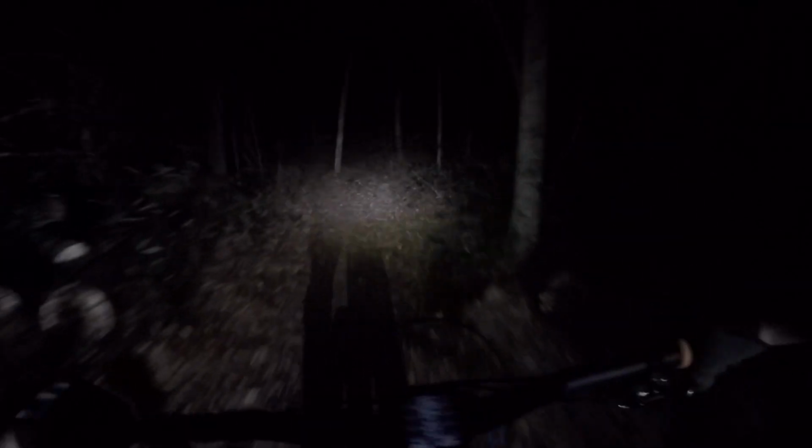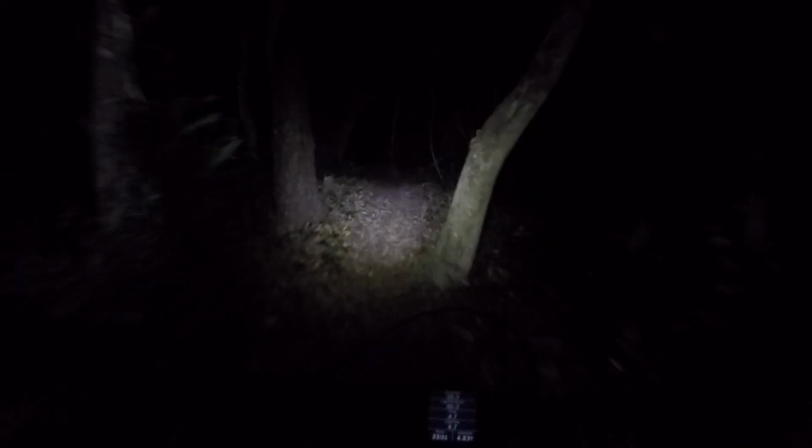The trees close in on you at night, the forest closes in on you. You lose a lot of your peripheral vision. It definitely challenges your reaction time and your ability, especially if you want to push it fast. You gotta stay on the inside here. Oh yeah.